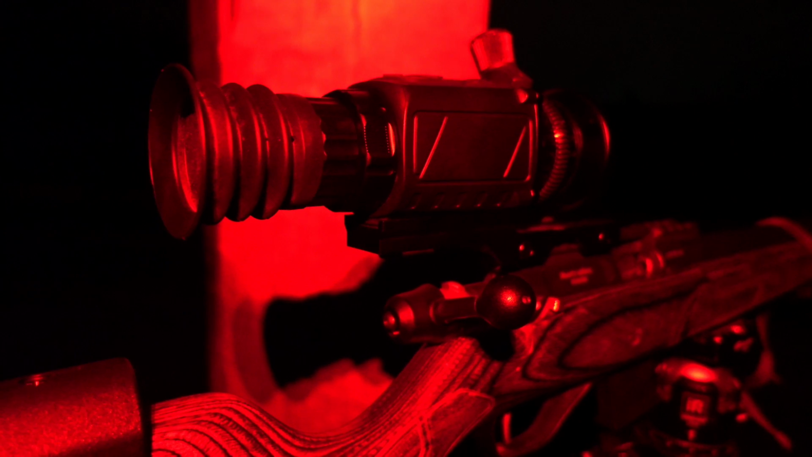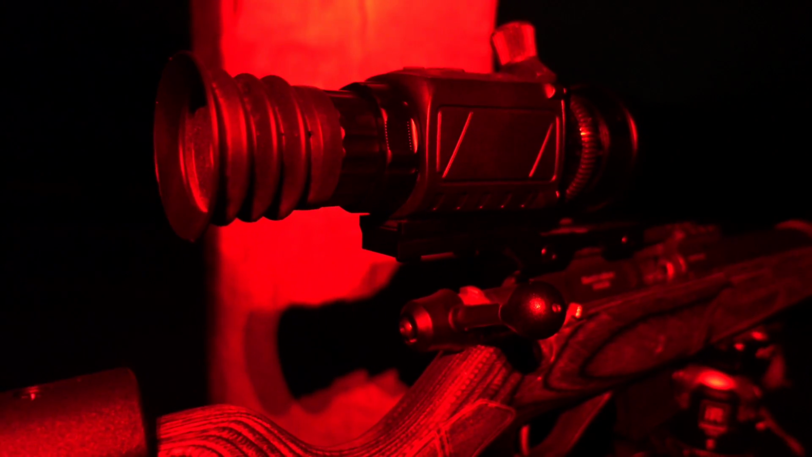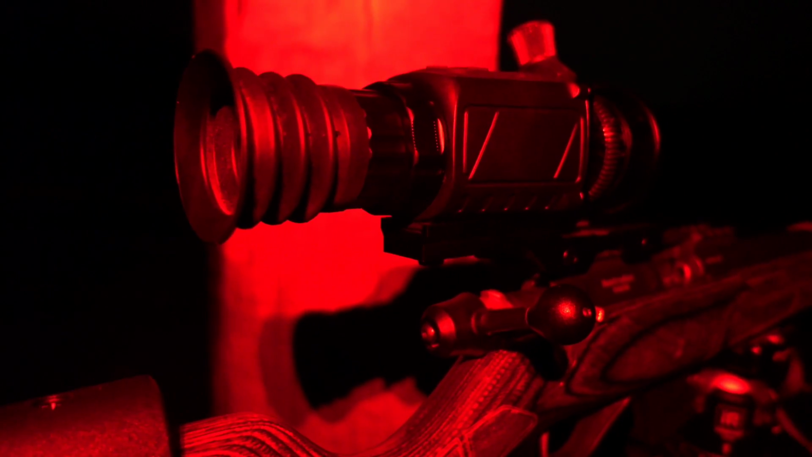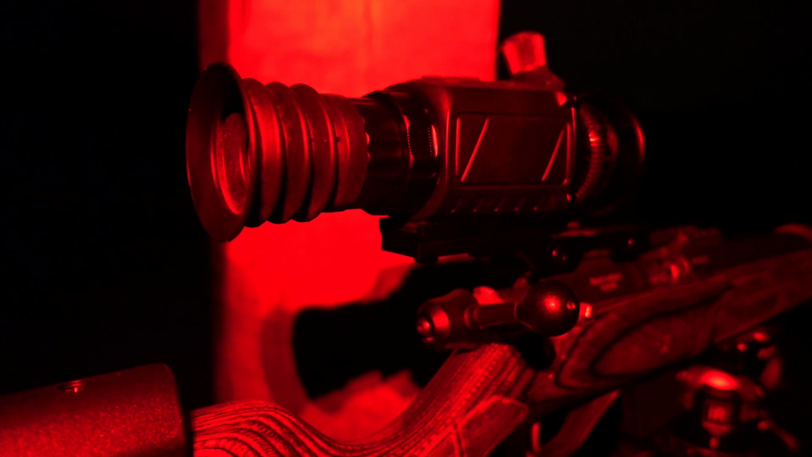Righto, so I've got a fox out in this paddock. It's about 200 metres away. I've ducked over here next to this power pole because I've got no cover out here at all. The plovers gave this fox away. They're out there chirping and carrying on, so let's get set up on him, see if we can whistle him in a little bit closer.